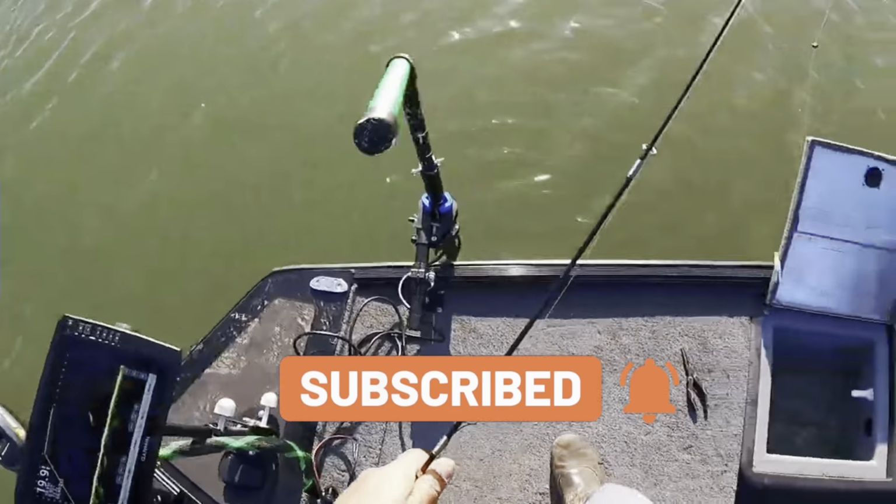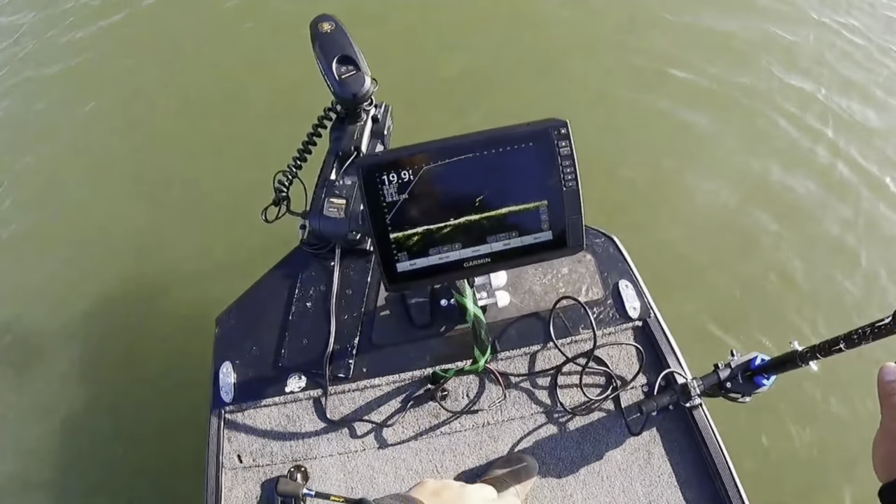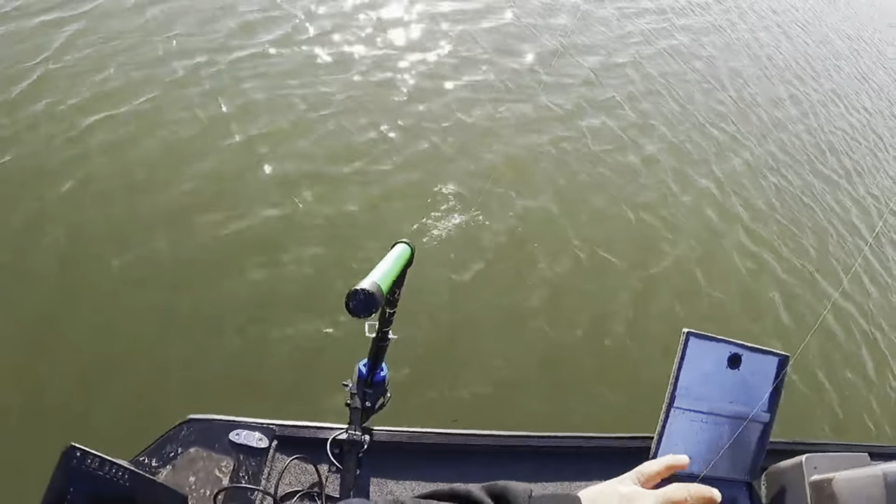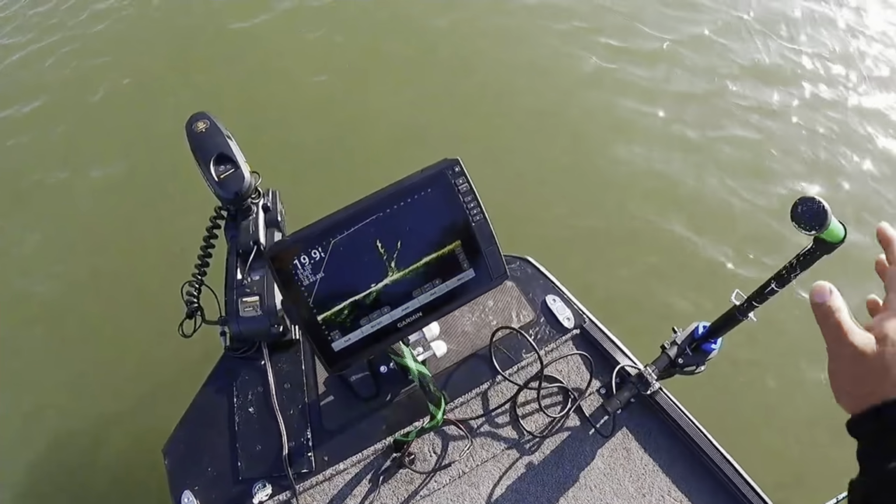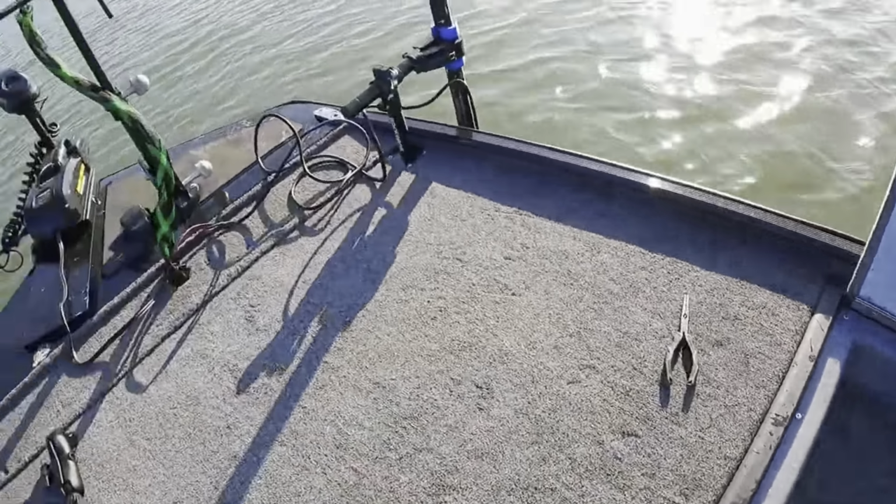Let's go. Sniping them out, baby. That's 2. 23 more to go. We're gonna try to get a limit today, guys. I'm just getting used to this whole Livescope thing, man, and I'm loving it. Well, I like video games, so this is like a video game to me. 2 in the bucket. Let's go.